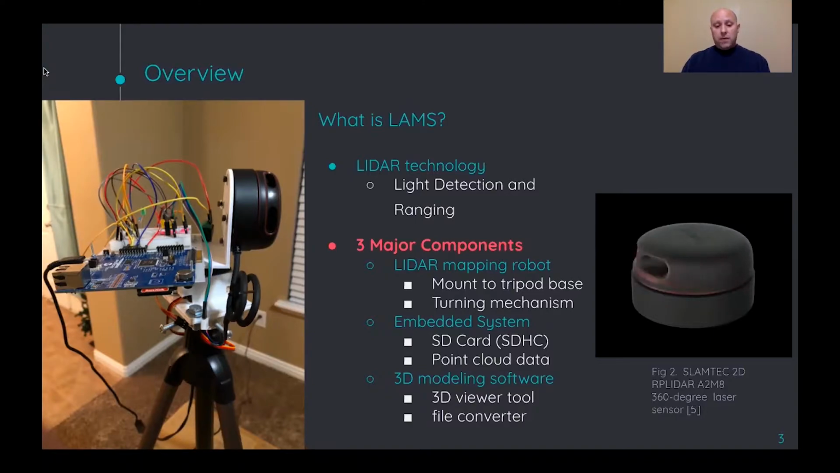And then we also have a custom 3D modeling software, which we built from scratch, which takes that SD card data and converts the file into an object file so that we can then look at it in our 3D viewer tool.